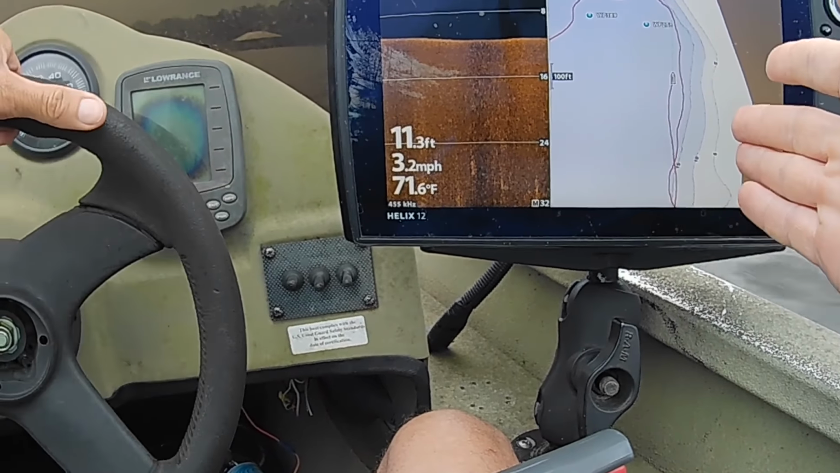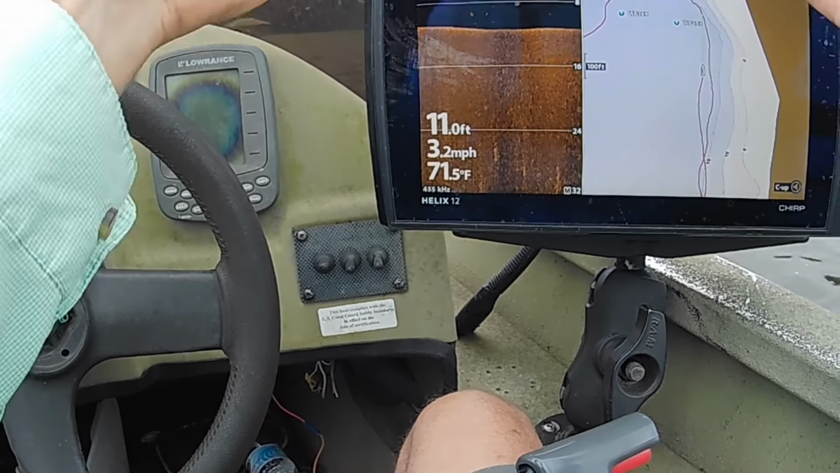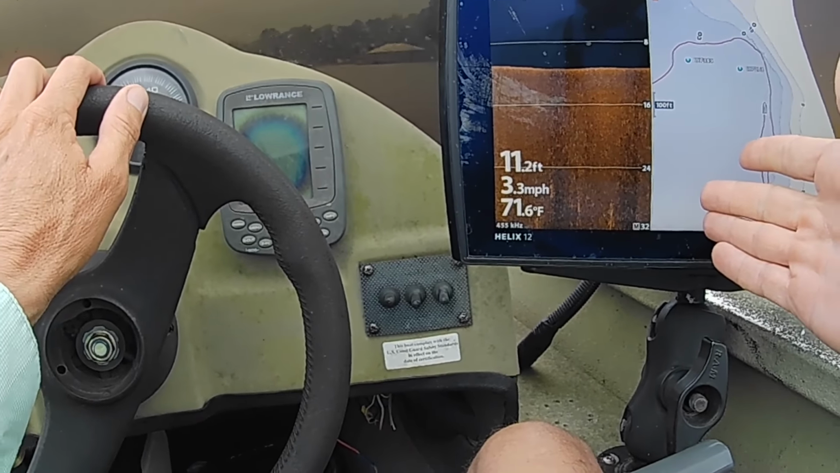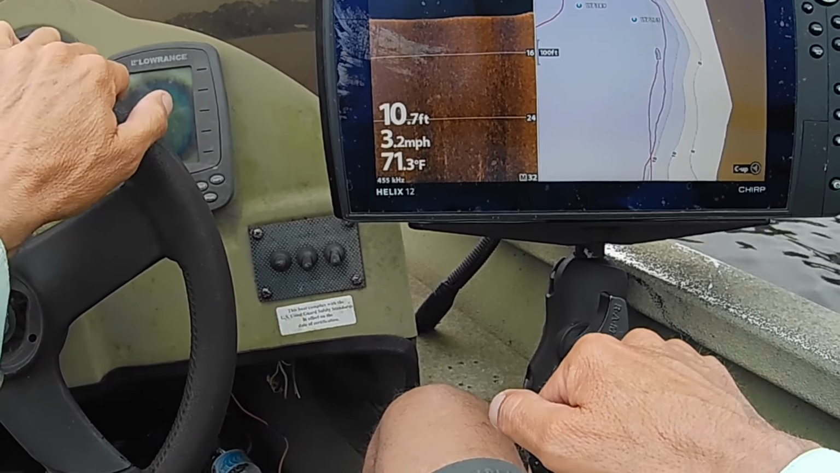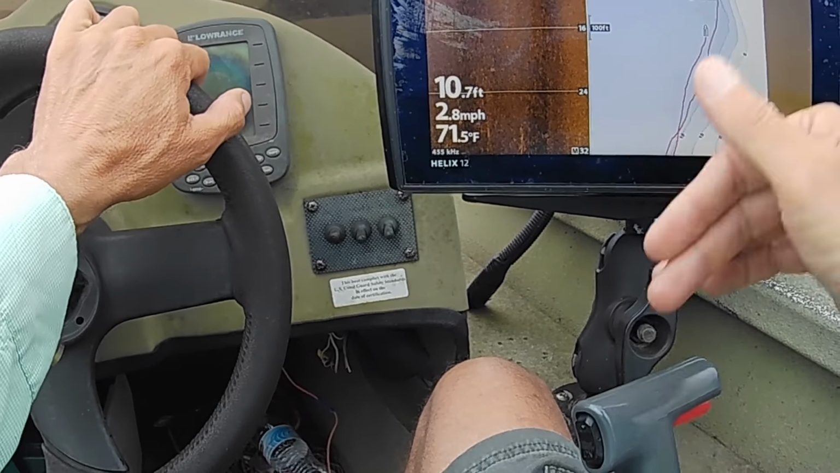Now, if this was in deeper water, I would just idle over the spot and check it with down imaging to see if there was any fish inside there. But since we're only in 11 feet, 12 feet, I'm going to just stay off away from them. I'm going to get close, and then slowly approach it because I really don't want to run the big engine over something in that shallow water.